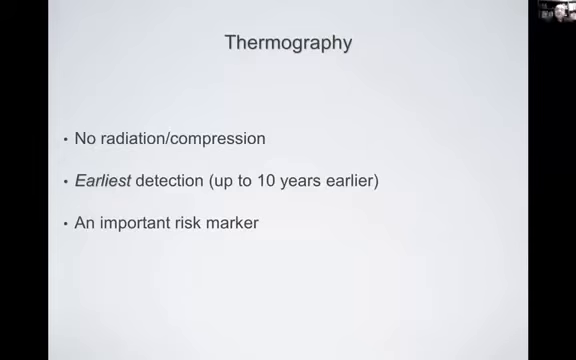There's another study which was published in 1985, which looks at individual risk factors and how significant each was as a predictor of future development of breast cancer. They looked at family history, they looked at parity, how many children a woman had, previous pathology, and also abnormal thermograms as risk factors. And of these, abnormal thermograms were associated with a 23% incidence of breast cancer within 10 years. This was 3 times higher than a first-order family history.